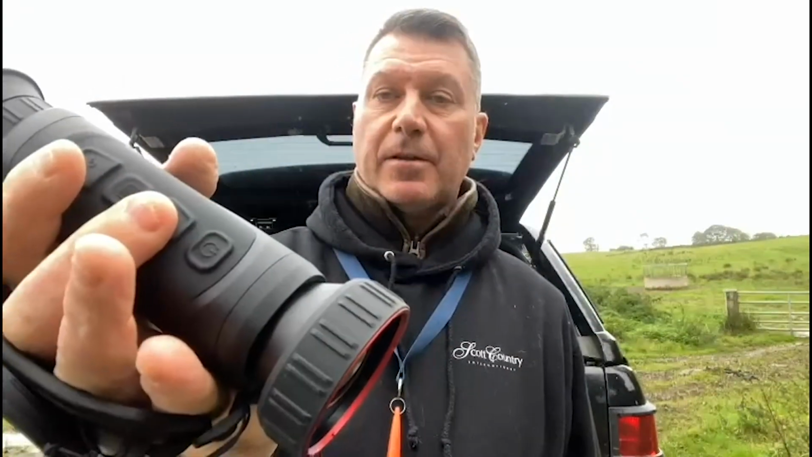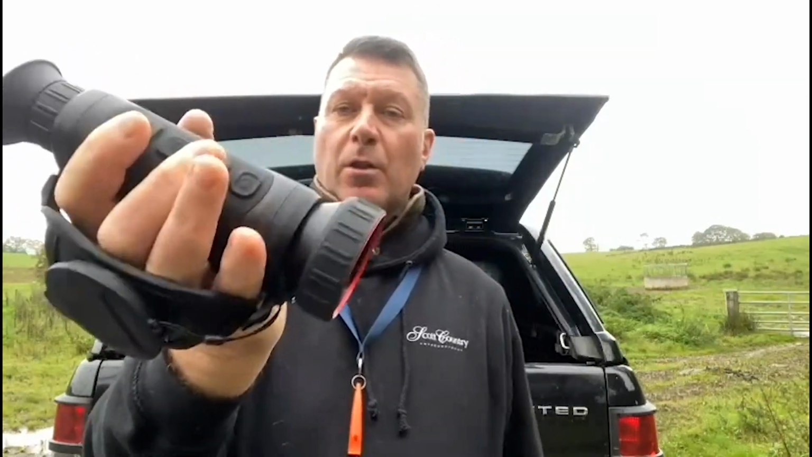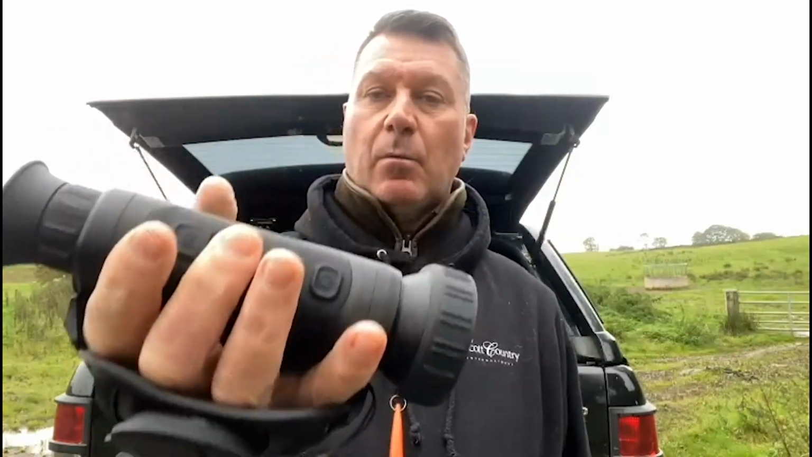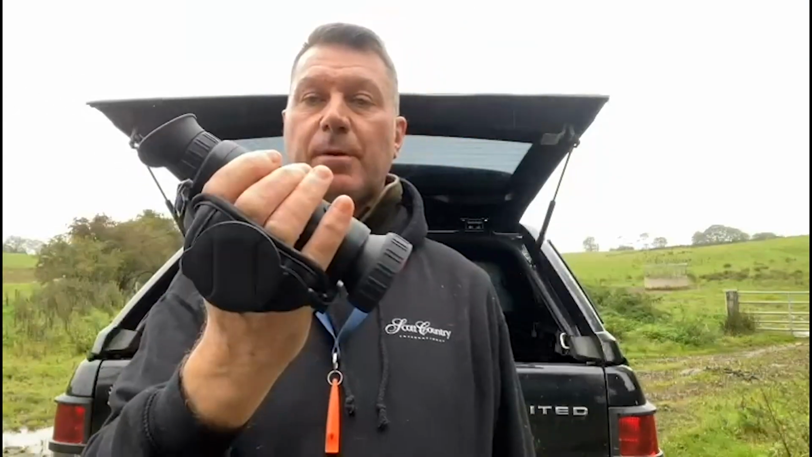This button at the front is your laser rangefinder. One long hold on the same button records videos for you. Quick press of the middle button takes you through the colour palettes. One long press takes you into the menu. The back button here is your zoom button.